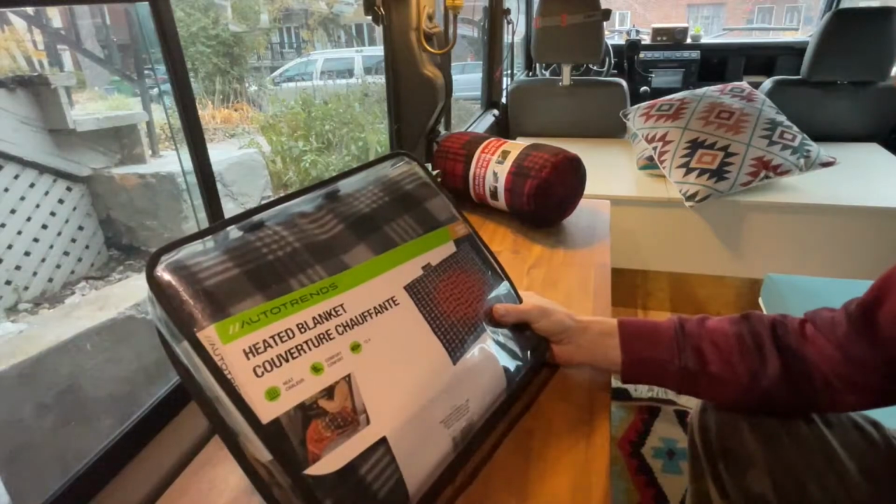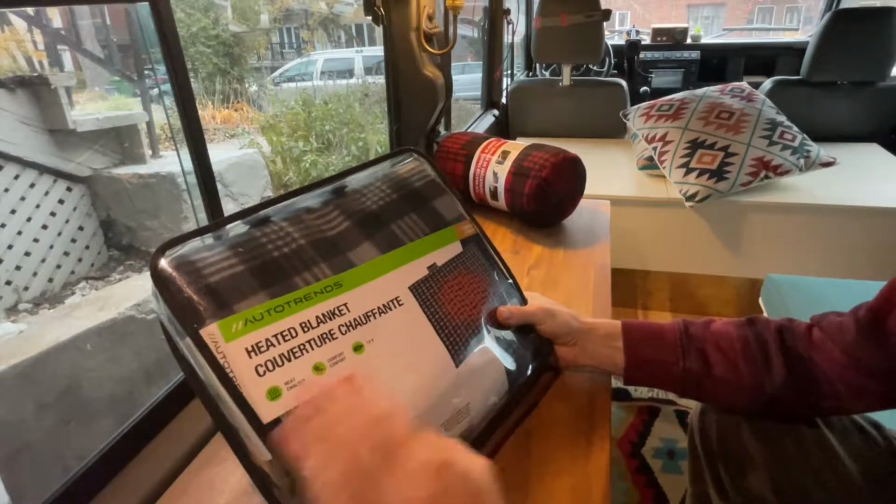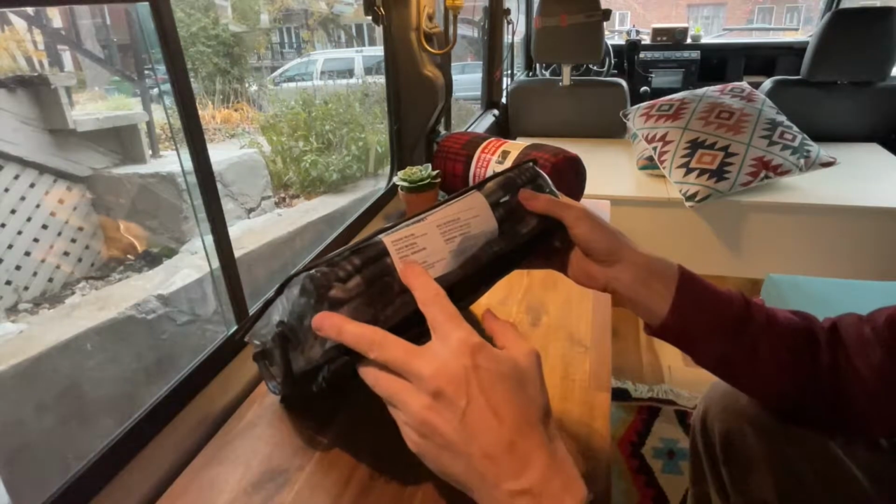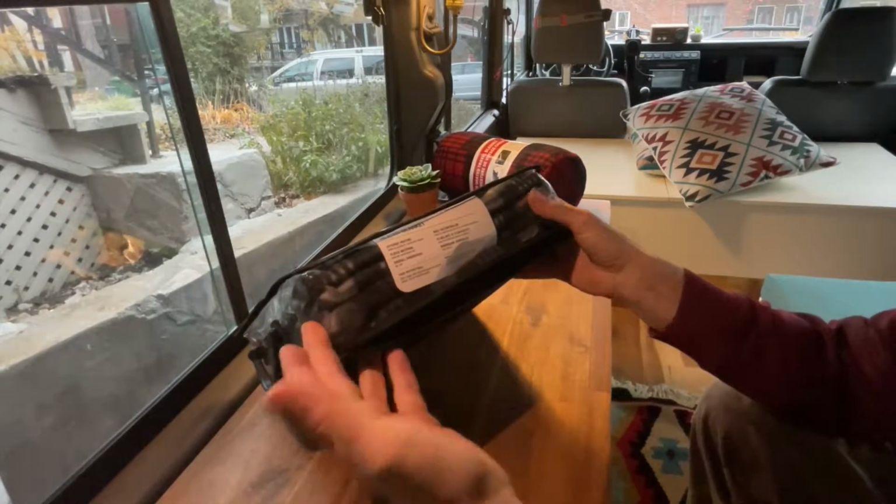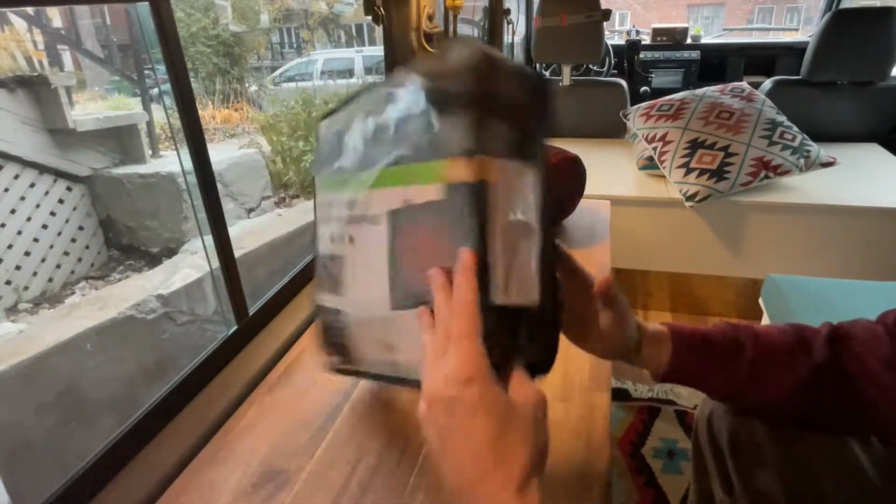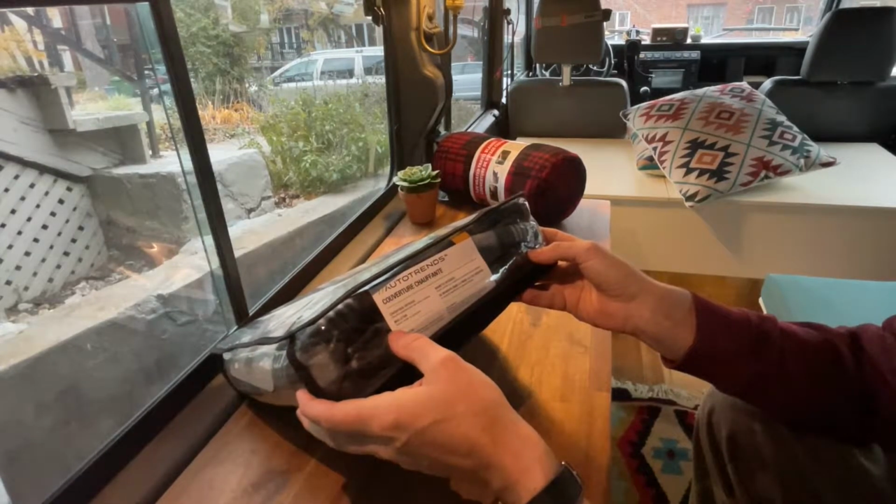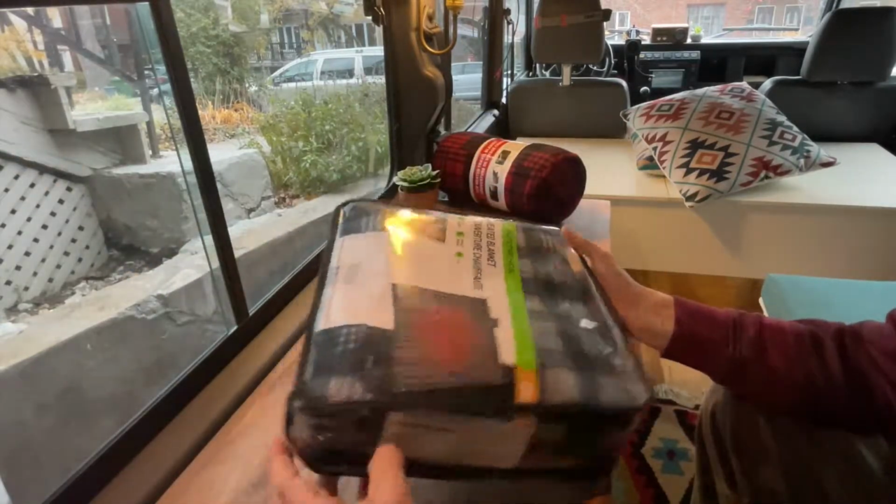So this first blanket by Autotrans does not say much on the box. It says it's for 12 volt. On the side we have the size, which is 40 inches by 50 inches. Does not say how many watts it's going to consume. There is one connector, so let's open it and see what we have.